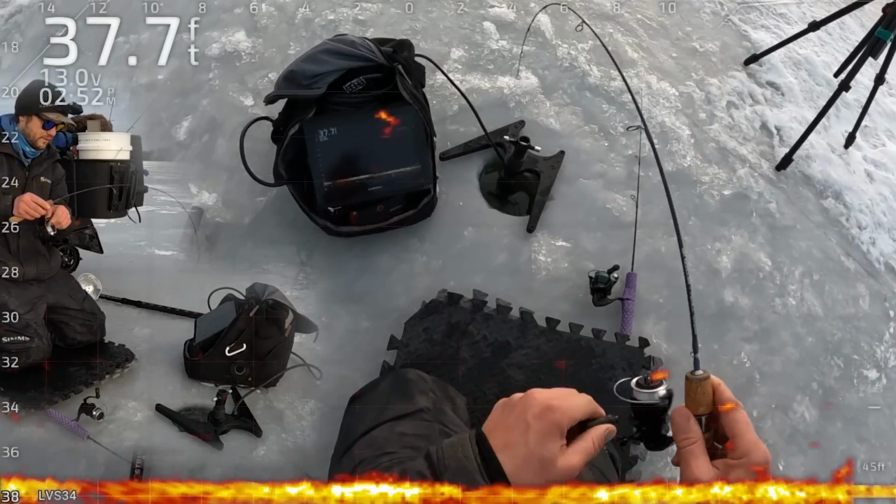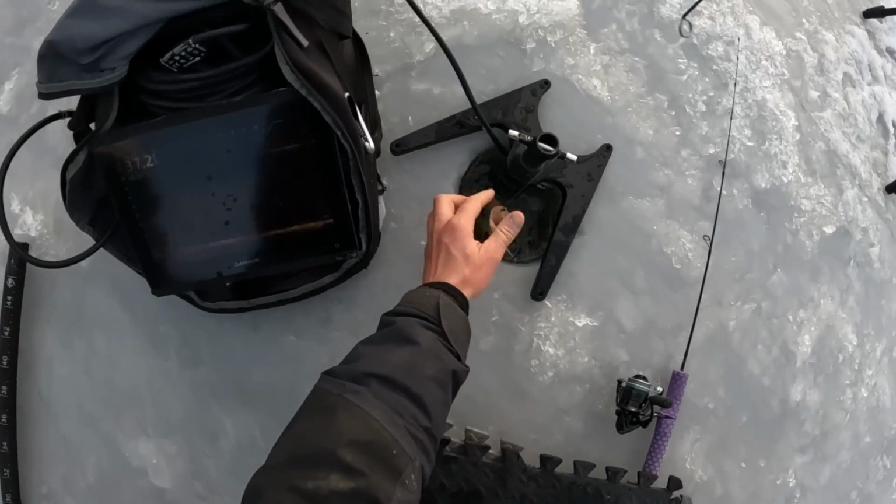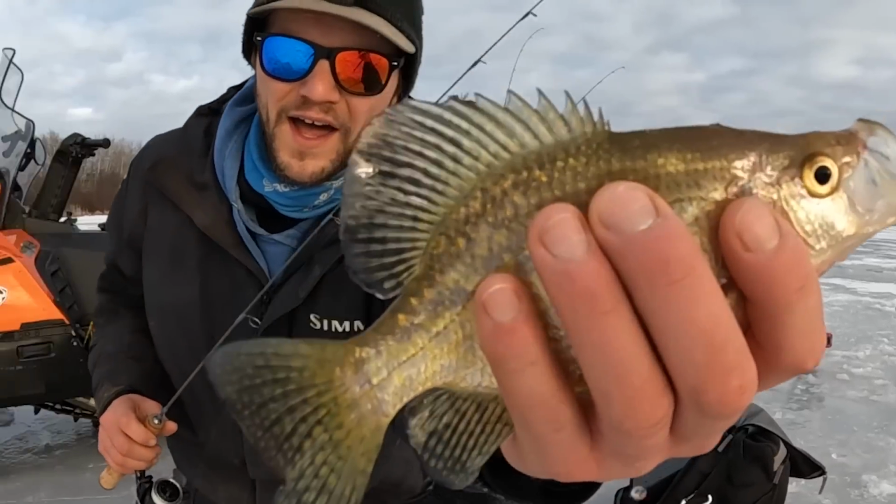Such a tough bite to feel in that deep of water. The way a crappie eats so subtly. Come on, little guy. Okay, so fun.